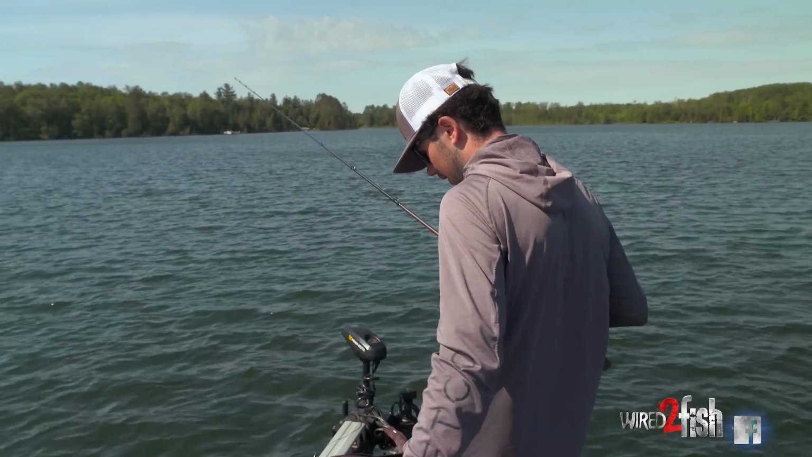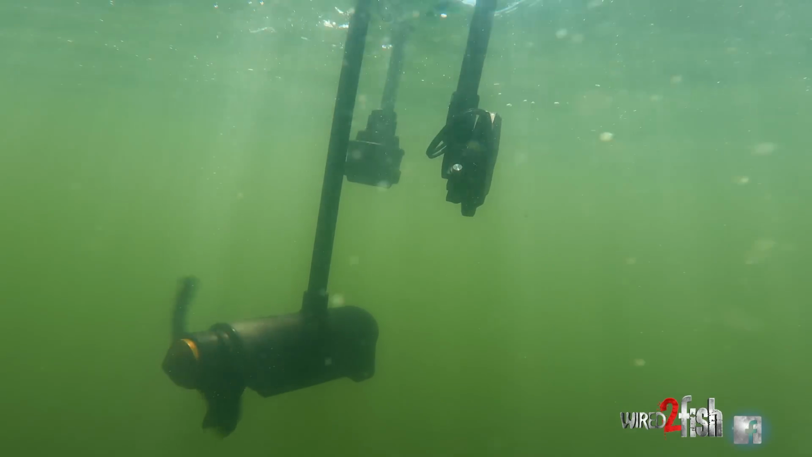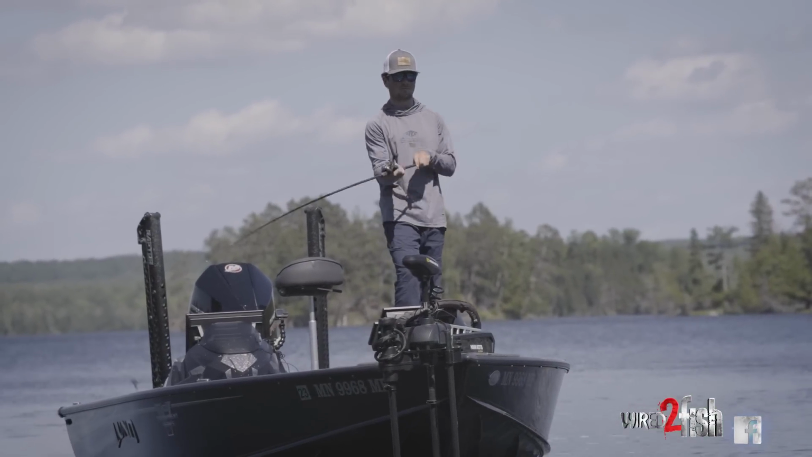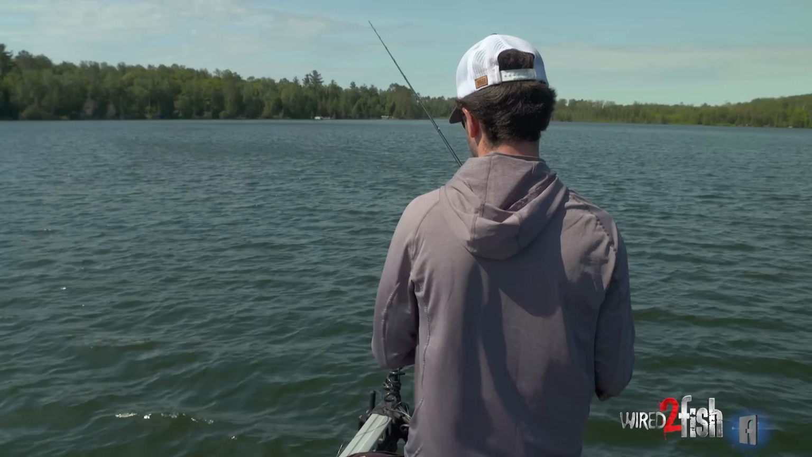Where with this TargetLock now, I'm able to move this thing left to right and line up my casts and actually line up fish to catch. So really cool feature. It just allows me to fish a little bit more efficiently and make better casts and get my bait on fish.